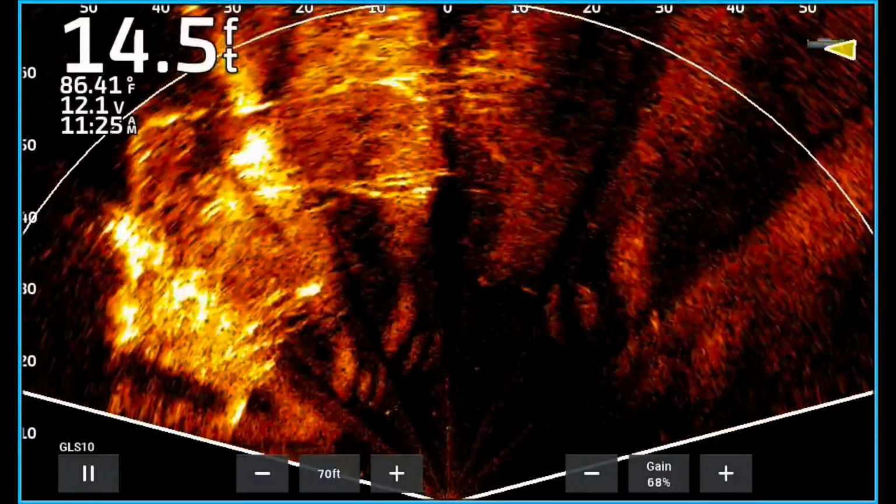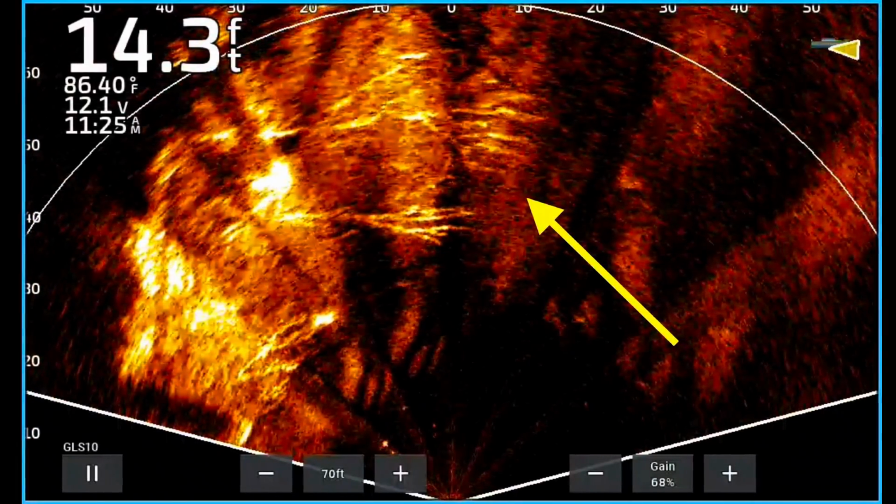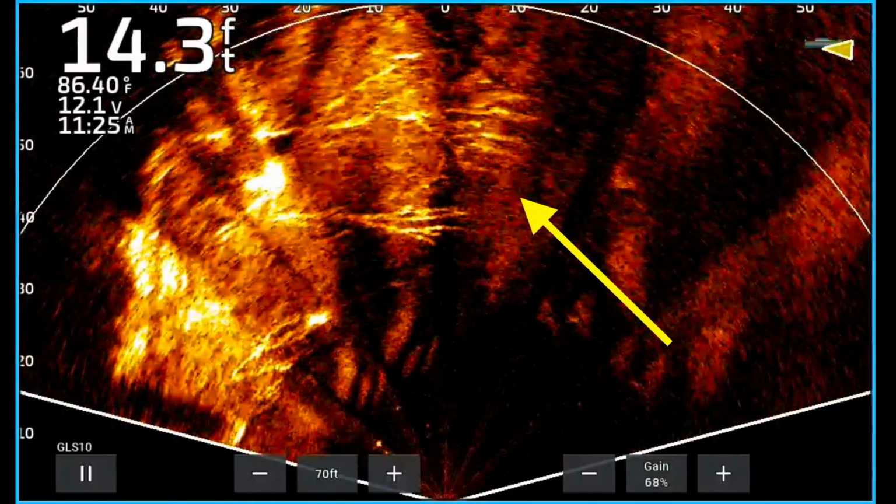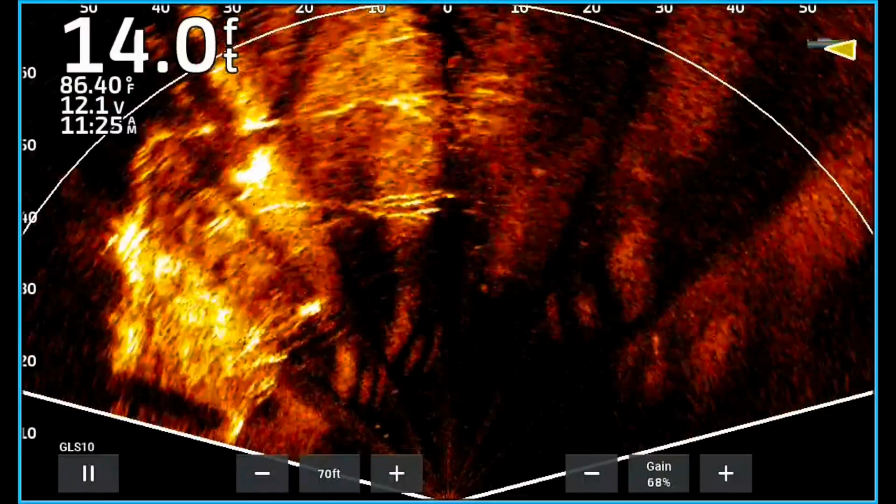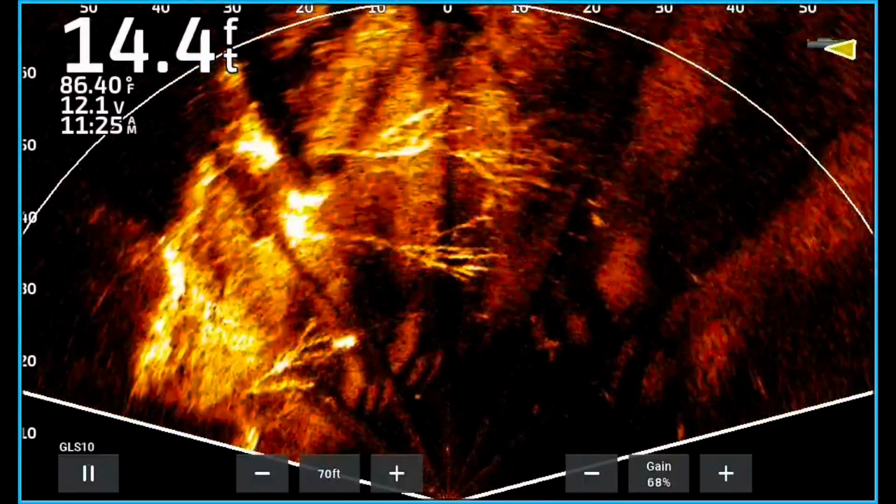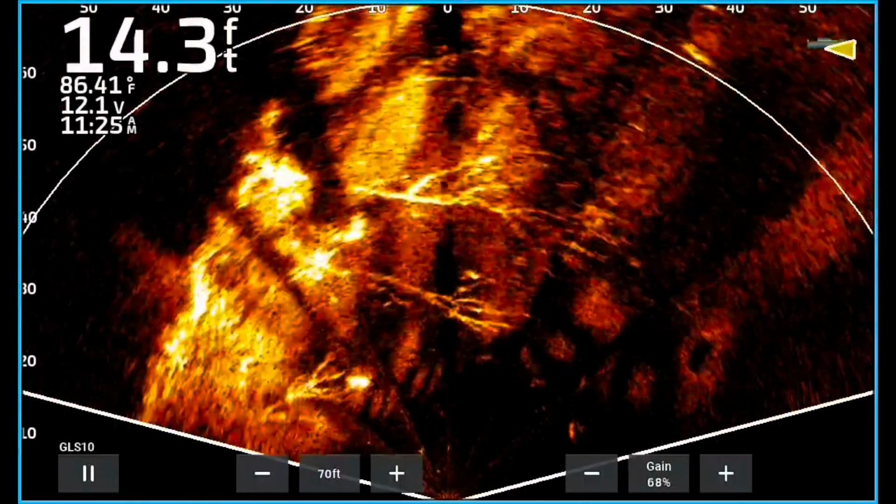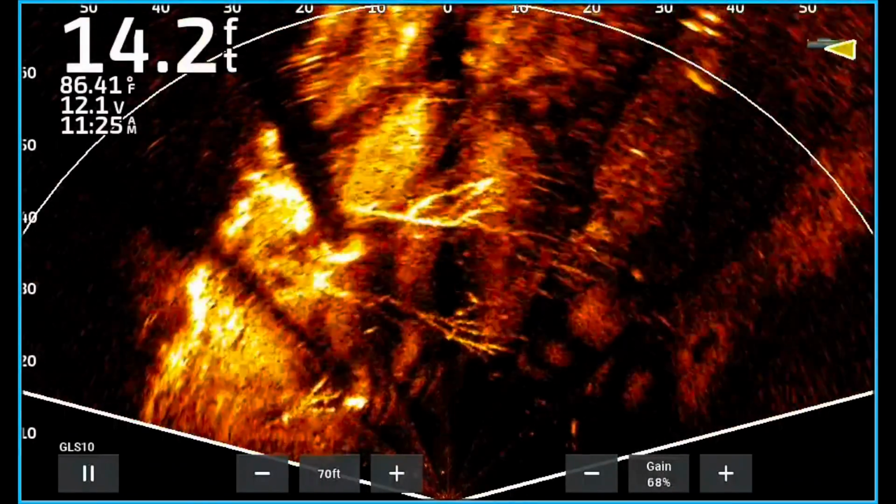Now, in this next little clip, I'm going to freeze frame it right here. You see two nice trees. These trees have been under the water for a very long time. They've been fallen there for years. And they're hanging over deep water, about 15 foot. Notice the fish swimming in and out. There's fish in between them. These are the things and areas where you'll be able to see those fish.